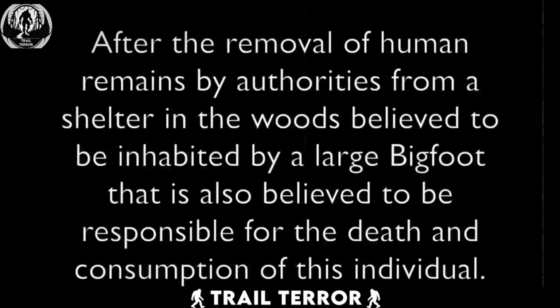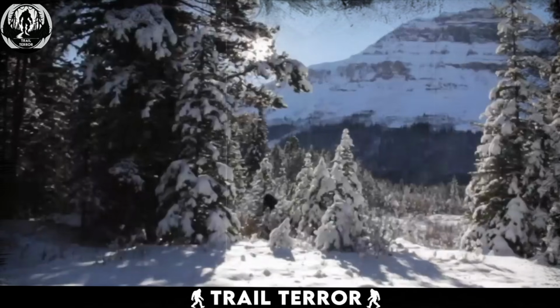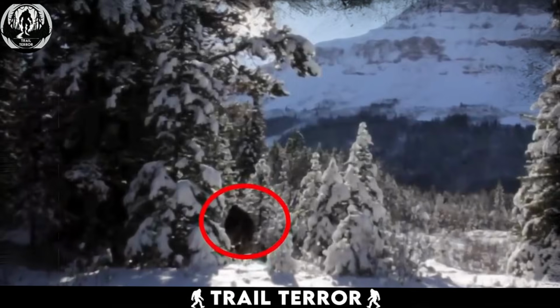This video starts with a chilling narrative detailing how authorities were dispatched to a forest to investigate a disturbing incident involving an alleged Bigfoot that reportedly killed and consumed a man. To aid their search, they install a trail camera in the snowy, mountainous forest. The first footage captured by this camera reveals a large, black, hairy creature moving between the trees.